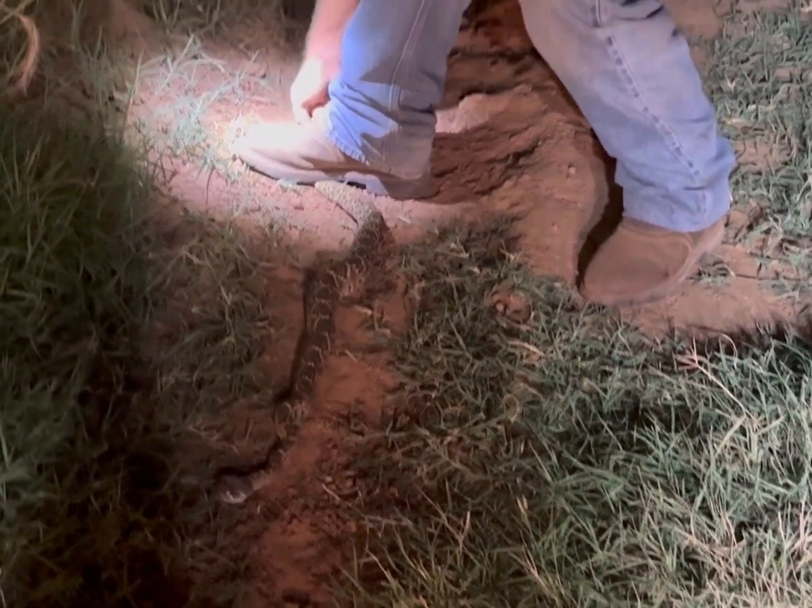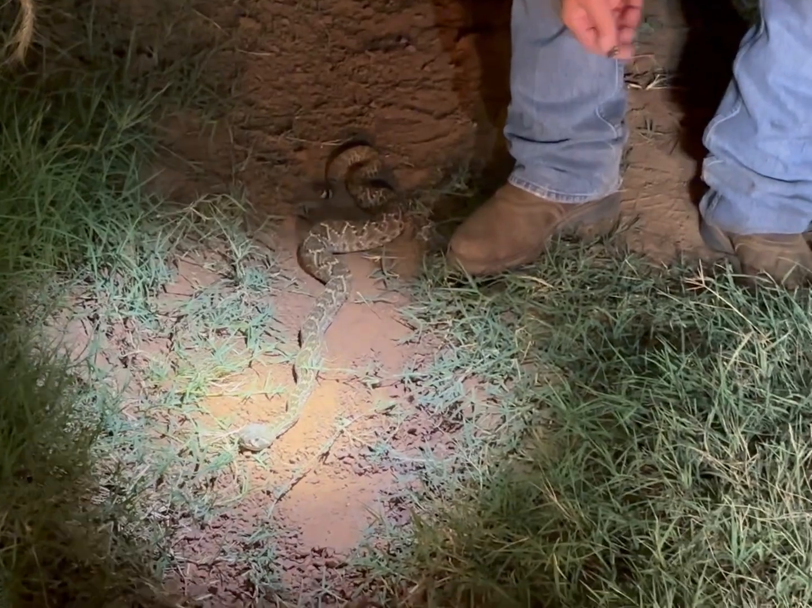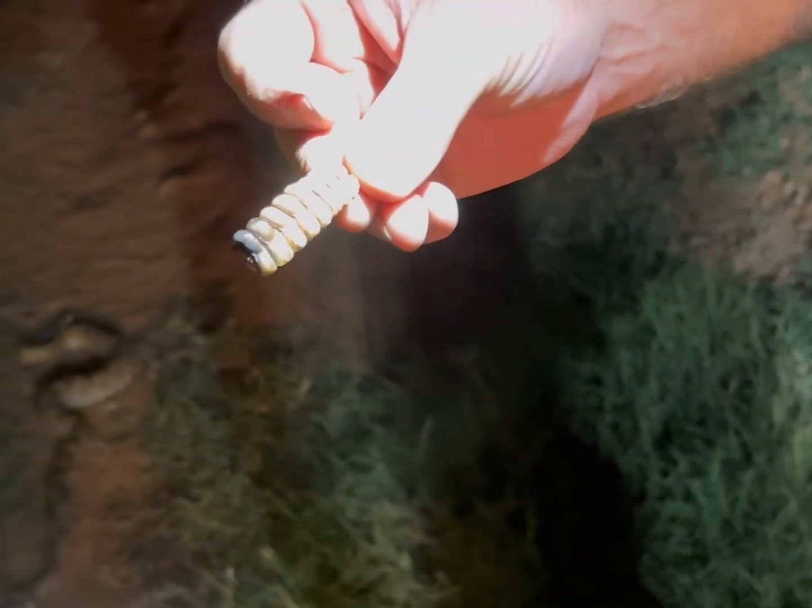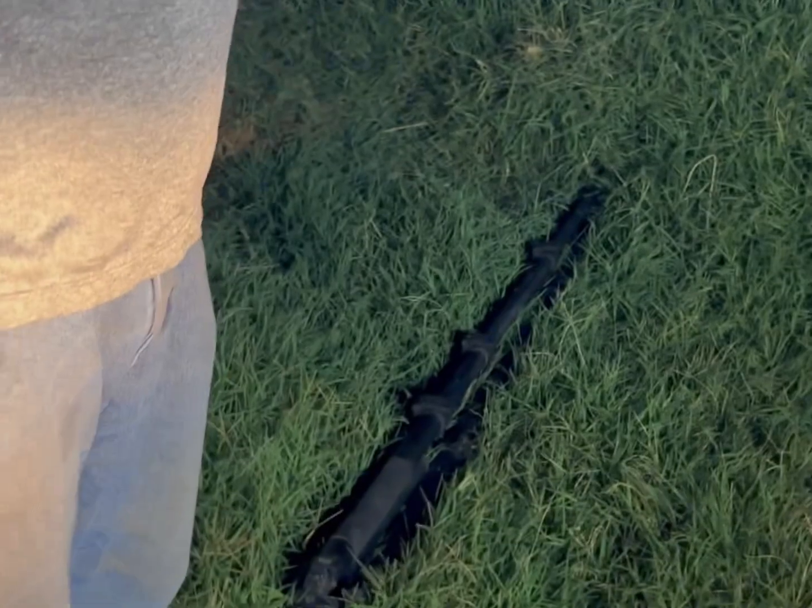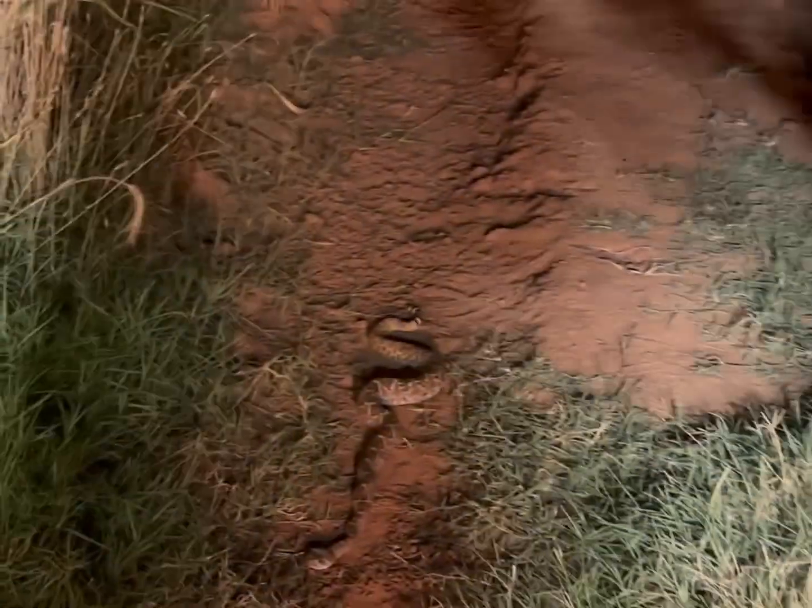You sure that sucker's dead? Yeah, he did. You twist it off? Yeah. How many's he got? 1, 2, 3, 4, 5, 6, 7, 8, 10. 10. God, he was just chilling there. Yeah, that's a good eye, dude. I didn't even see him. I'm always looking. I hate them things. Right here by that cobra.